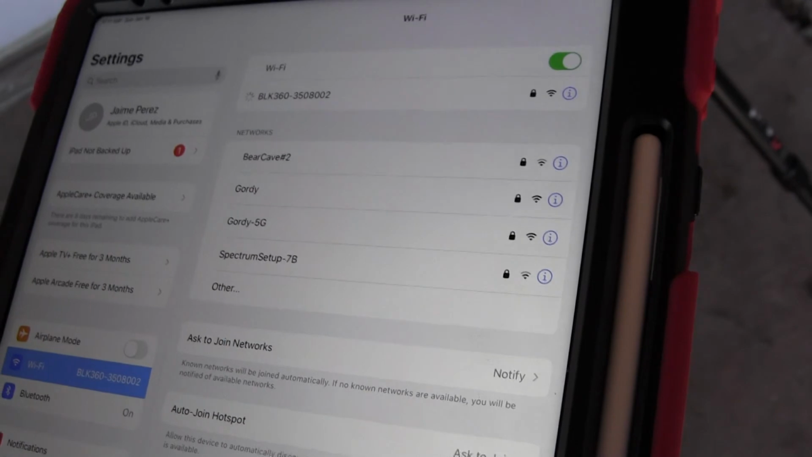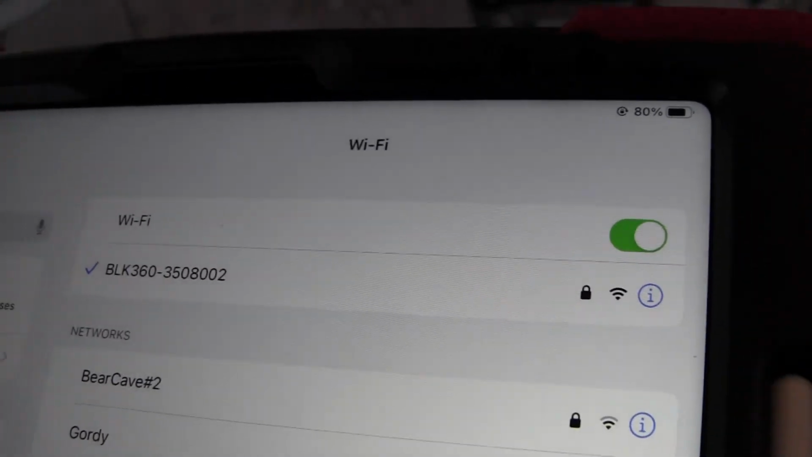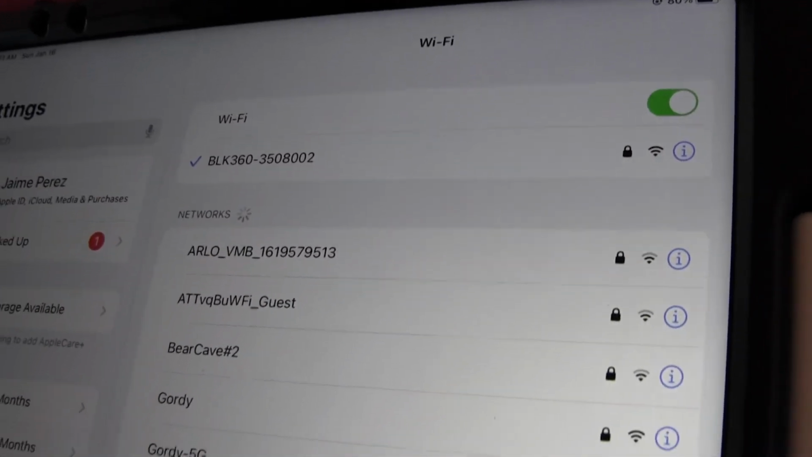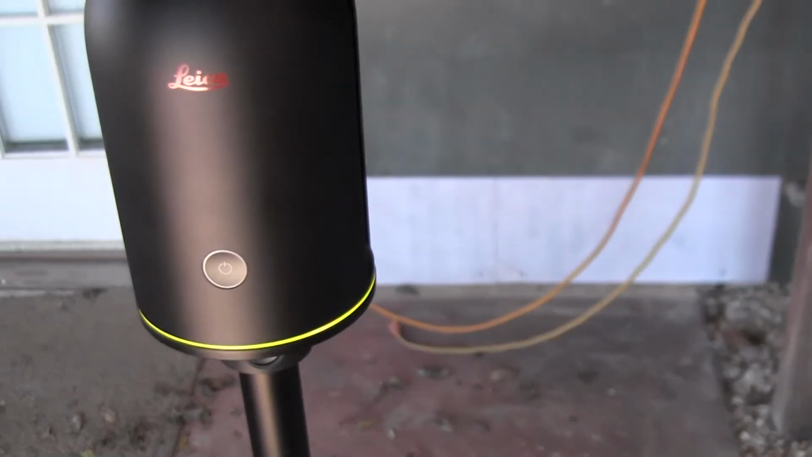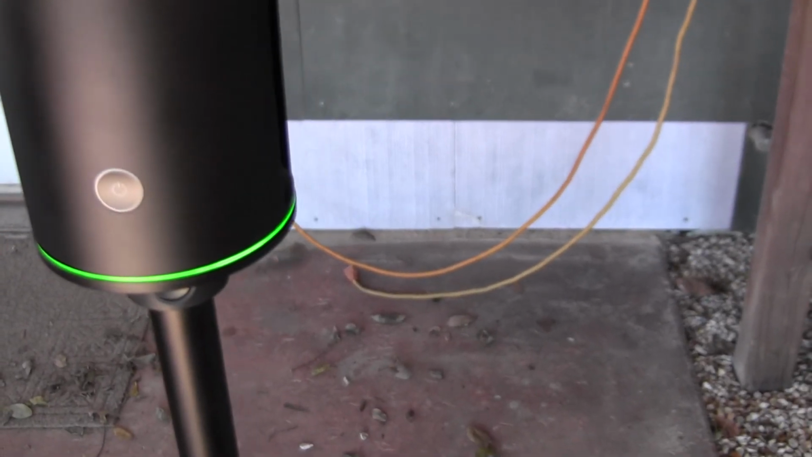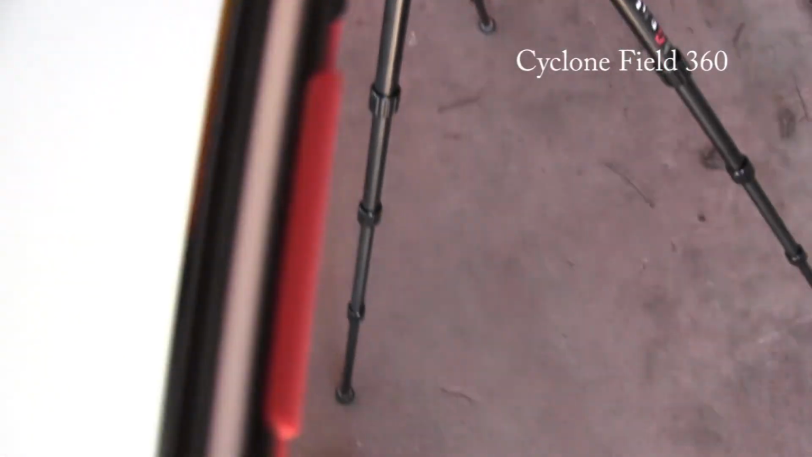And we'll give it a minute to pop up, which will be right there. BLK360. So it's already linked up to it. Okay. Now, see how it's the yellow light? It needs to be a green light. Otherwise the scanner won't pick it up, so you need to hit it one more time. And when it's green, then you can come into your Cyclone 360 app.